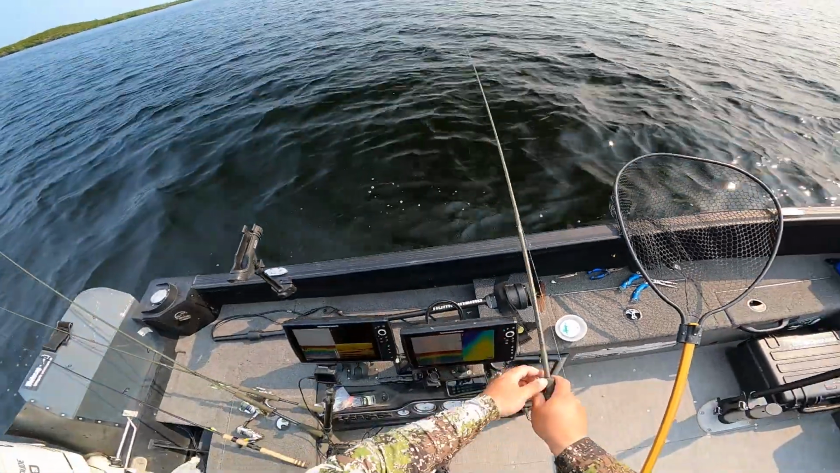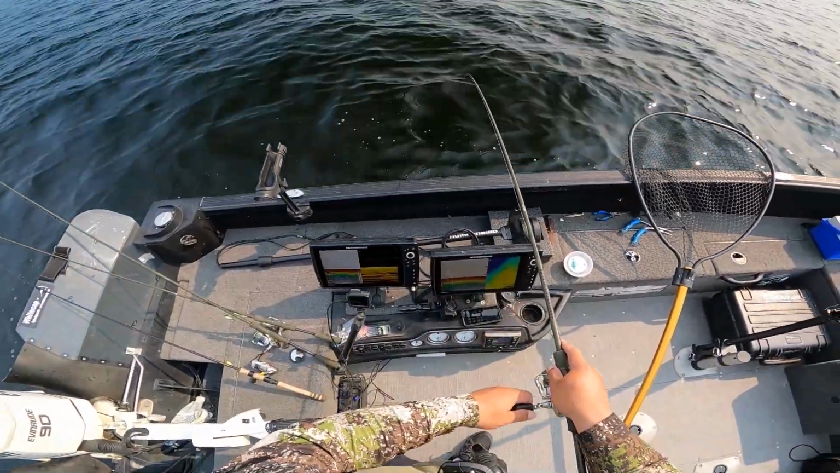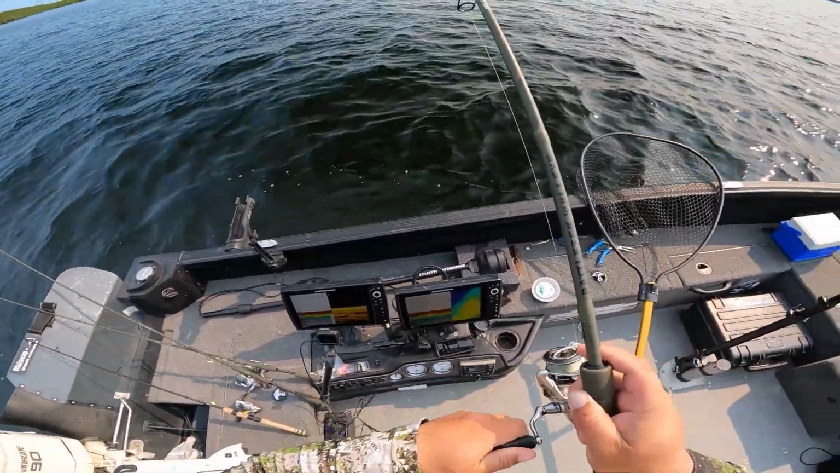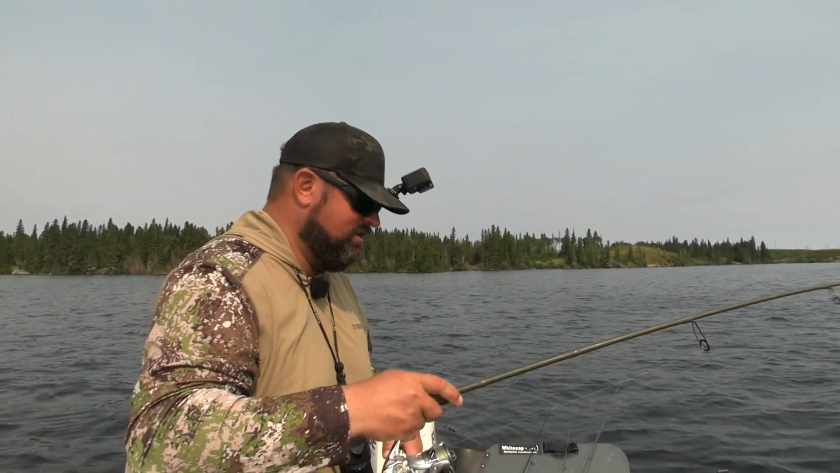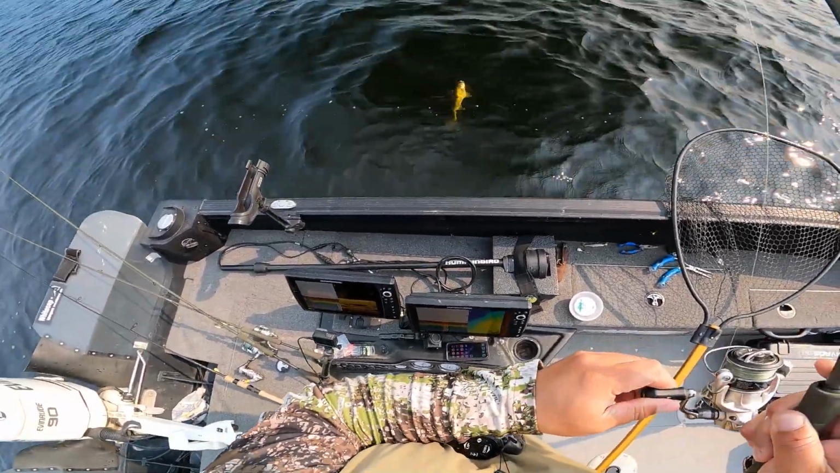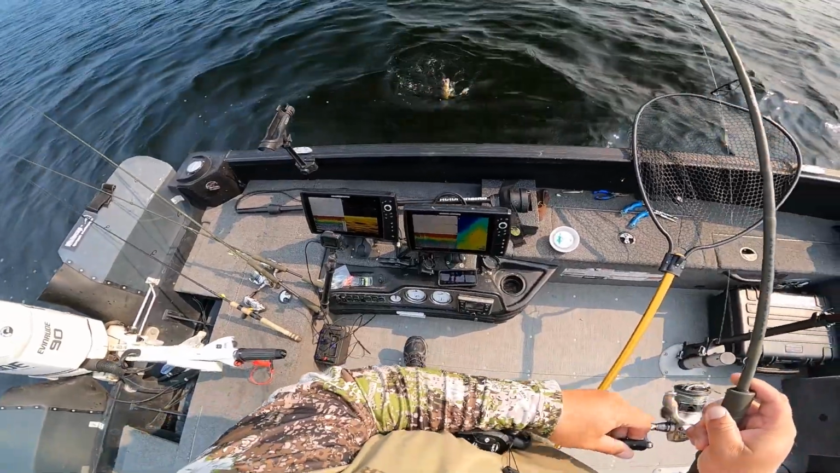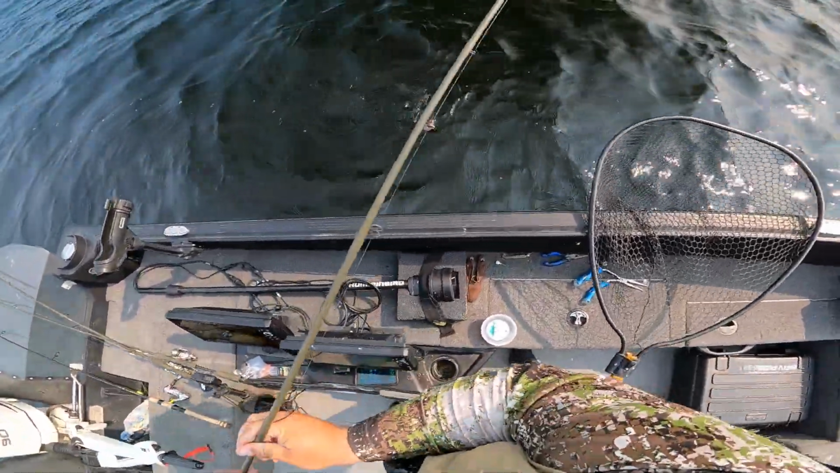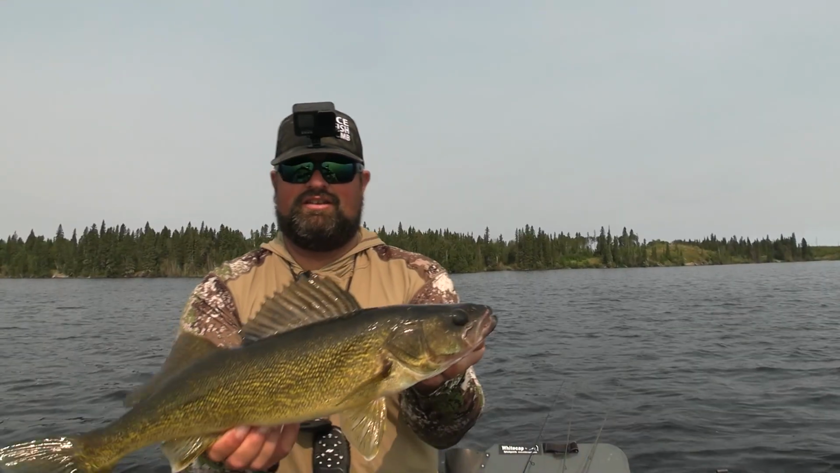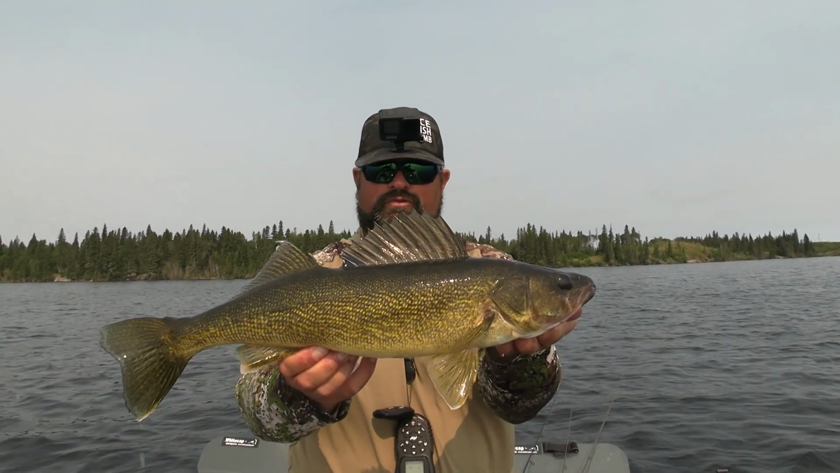Uh-oh, I think I just got picked up. Just putting my minnow lid back on, and all of a sudden I was like, oh, I'm pretty sure I got picked up. Walleye! A little bit of a dry spell here for a bit, but got back on them with walleye, four at average sizes. So awesome.